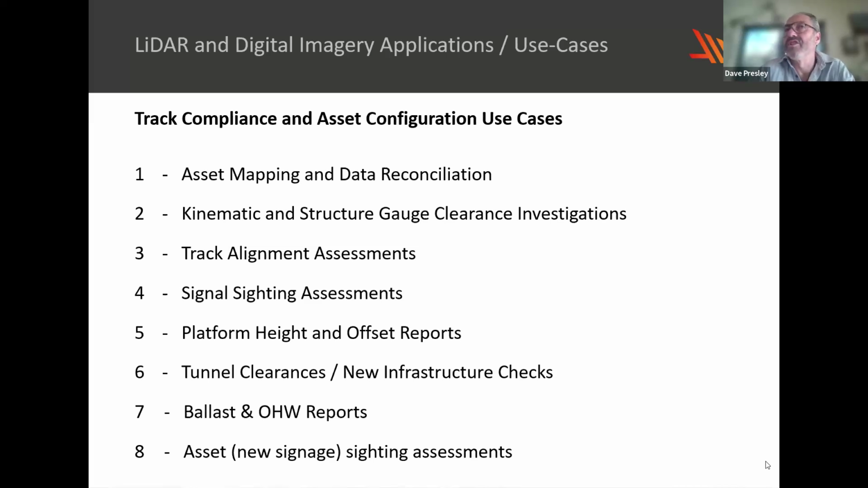MLS and its data sets just offer an alternative, sometimes more accurate, often faster, and definitely more auditable when compared to manual methods.